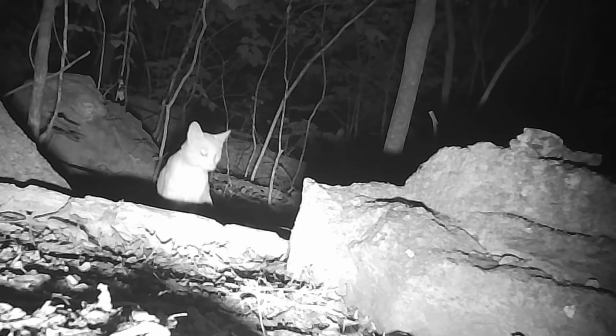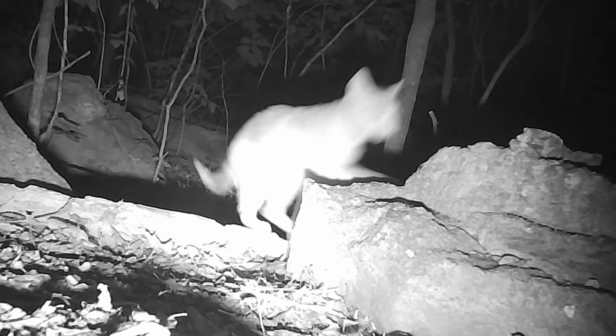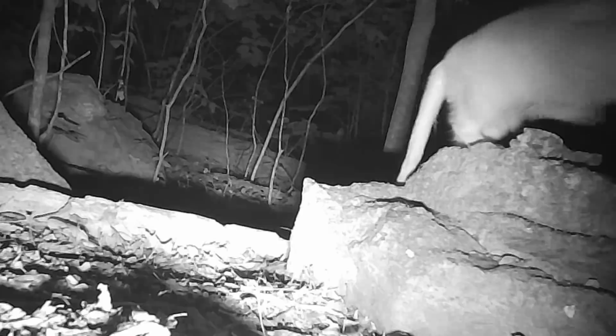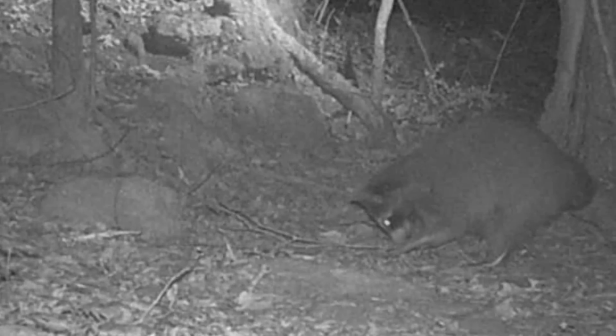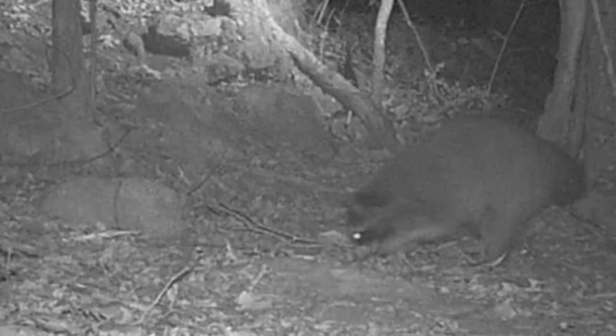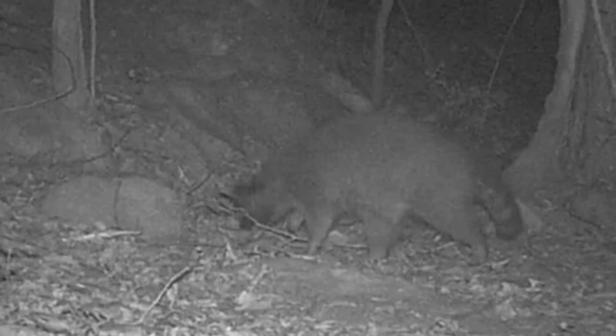But there's old Yeller, the one-eyed cat that thinks he's a bobcat. He's watching out for that mouse. And at the tree, looks like Rocky too, chasing a bug. And there's old Willie. He's on Dirty Dan's tree.